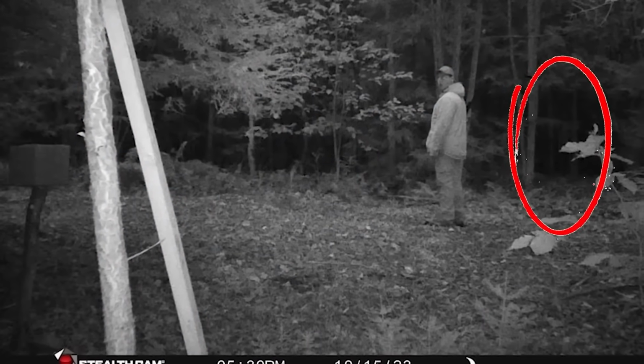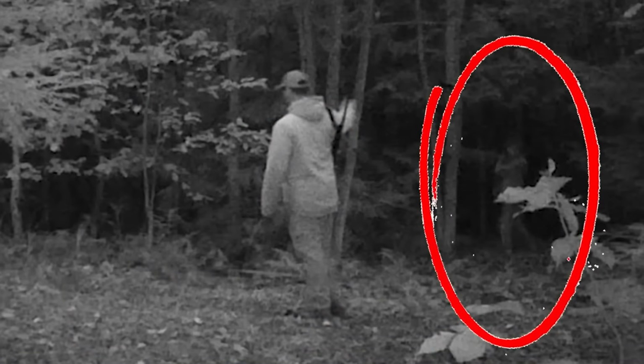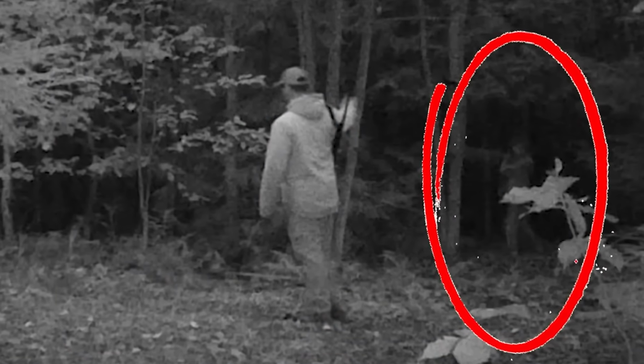Now, I couldn't spot the white spot the uploader described in the second picture, but if you can find it, let us know down in the comments. But that figure is kind of strange. It's pretty small. Some people have said it looks like it could maybe be a fae. I don't know.